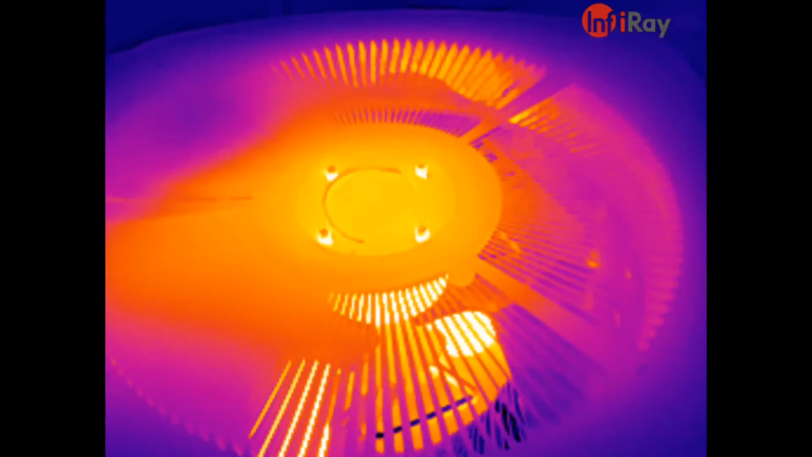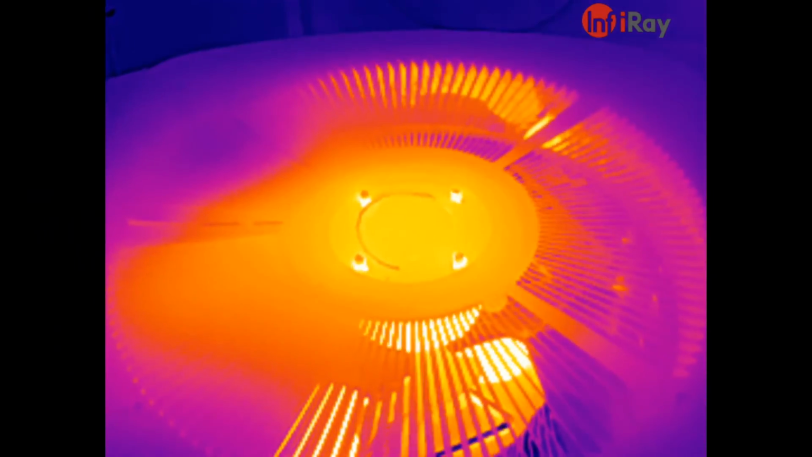Heat pump. It's been running so you can see the temperature.